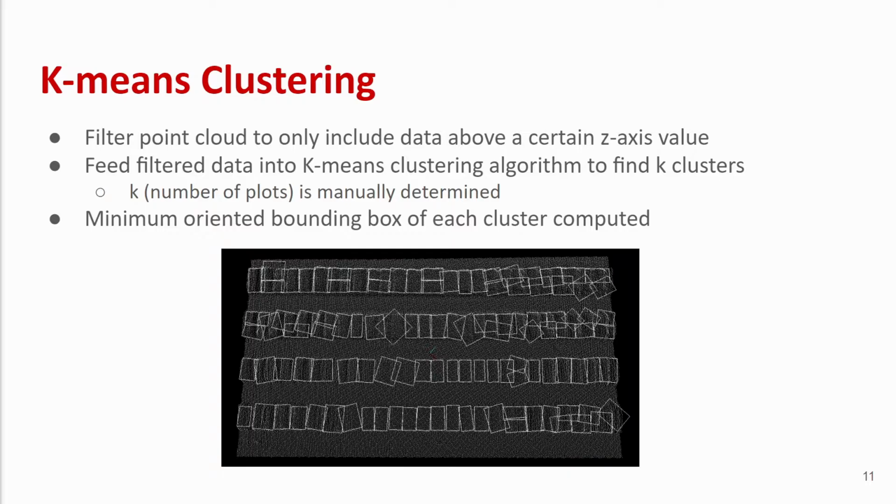Using the clusters, we determine each of their bounding boxes. These are shown in the image below. As can be seen, some are not aligned with the plot at all, but a good portion of them are. We use this knowledge in the next step.